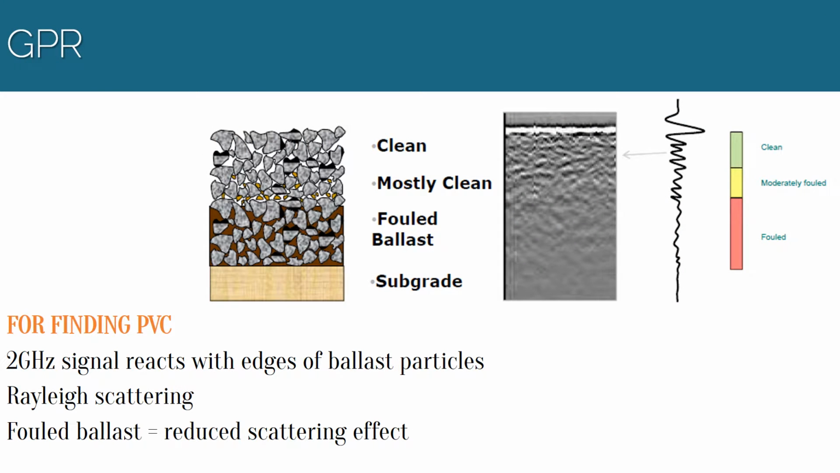GPR can be used for calculating PVC. This is done using a 2 GHz signal which enters the ballast voids and reflects off the particles, resulting in electromagnetic scattering. A relationship has been derived between this scattering and ballast fouling. As ballast becomes fouled, less scattering is evident, as can be seen here, compared to the clean ballast here, where there is more scattering, signifying the presence of air voids.